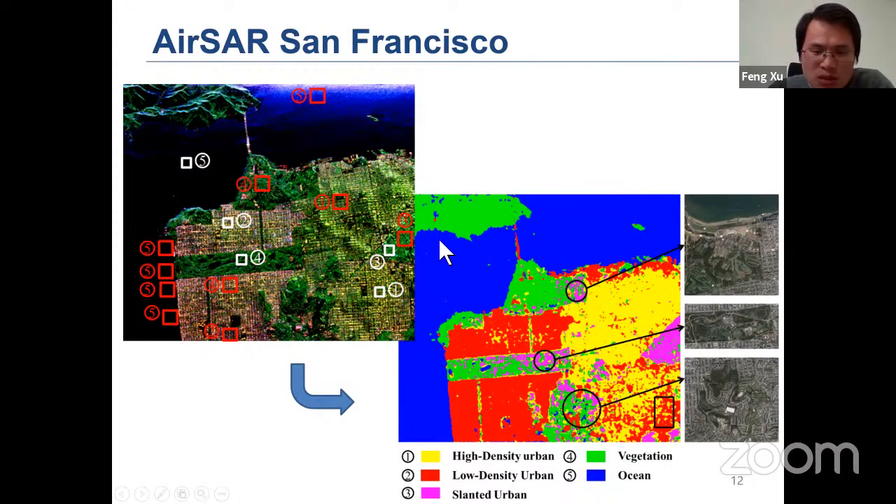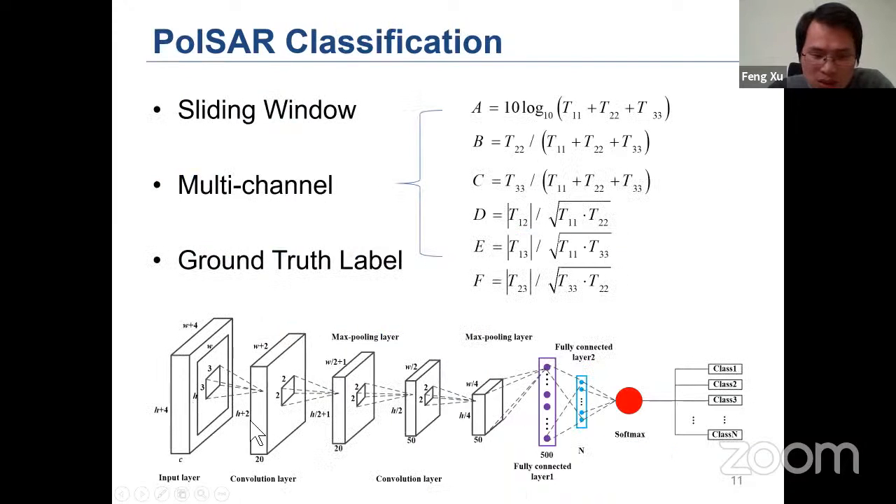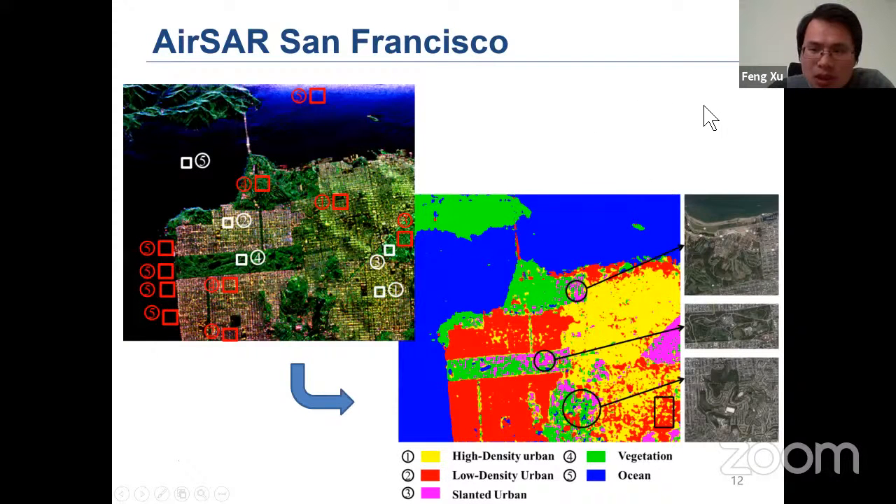I forgot to mention that for this particular example, the neural network takes in a neighborhood window, I think a 12 by 12 window, and it outputs the class of the center pixel. So it's basically a sliding window approach.